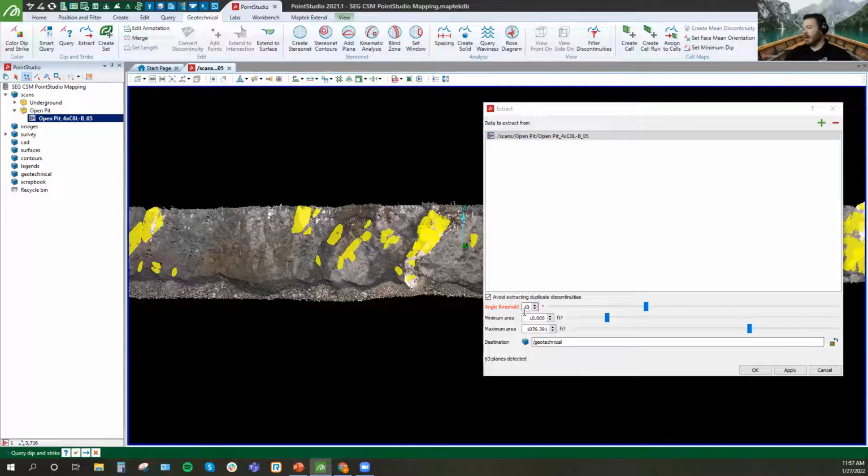You can control your angle thresholds and the area sizes of the structures that it's extracting. That can help if you have broken zones or really small structures potentially. You can really reduce the minimum area that you're searching across. But maybe you want bench scale structures. You could increase that minimum area up quite a bit to get those larger structures extracted as well.